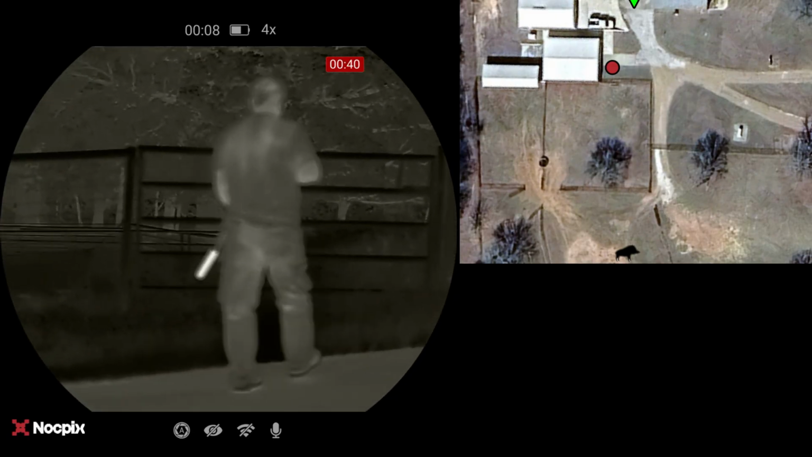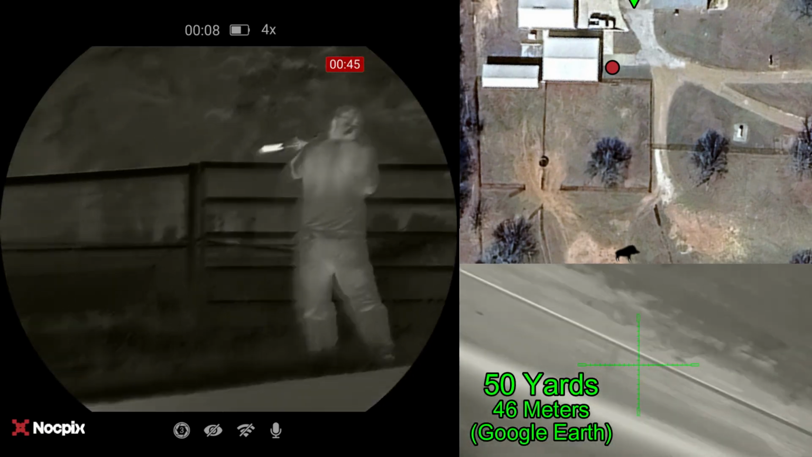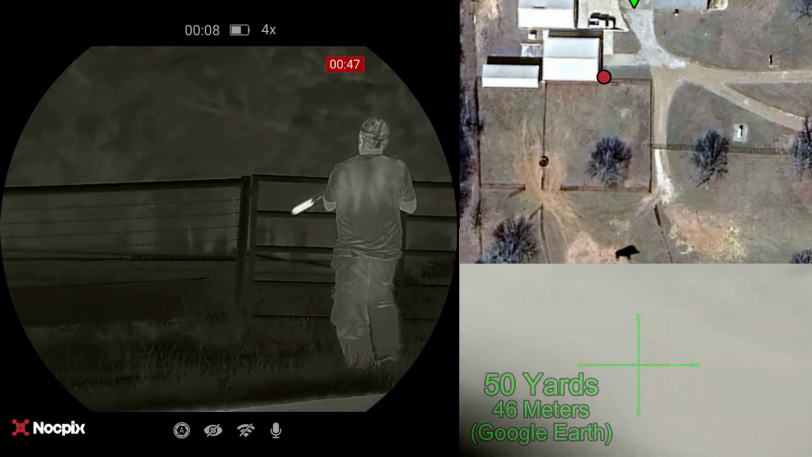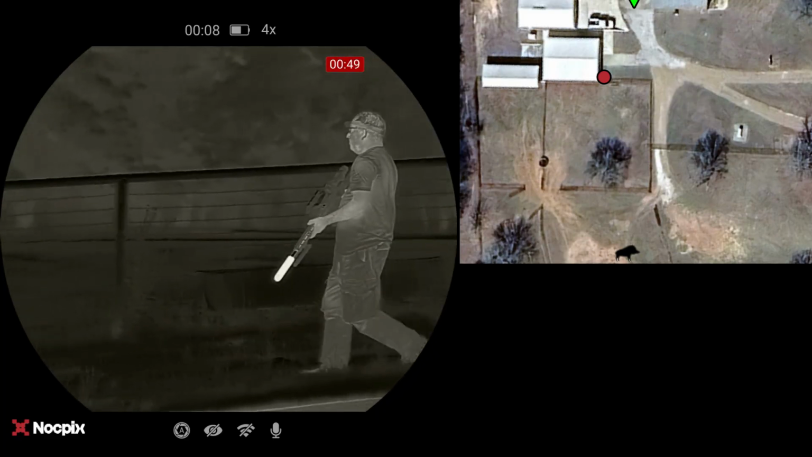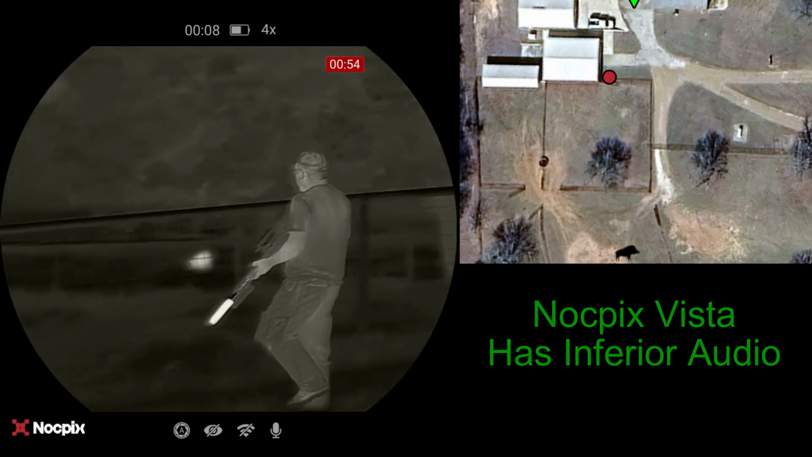I put a map at the top right-hand side of the screen. I'm the green dot, Ben is the red dot that is moving. And every time he sights on the pig, I'm going to show the video of him sighting in on the lower right-hand corner. And the suppressor's still hot from shooting earlier.